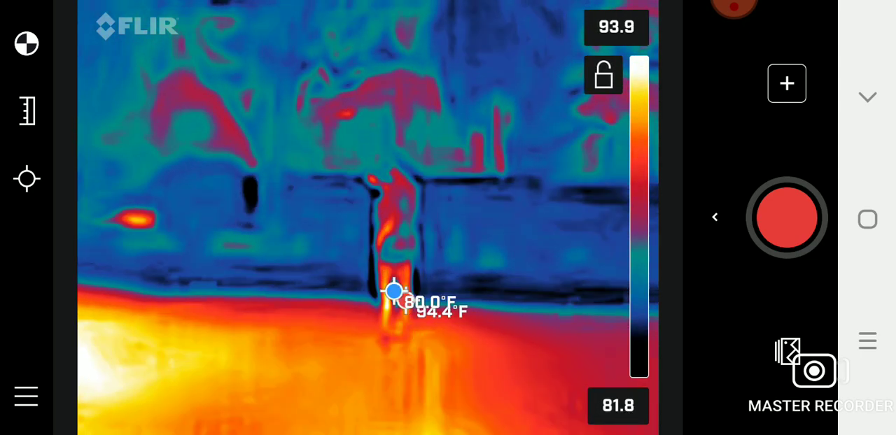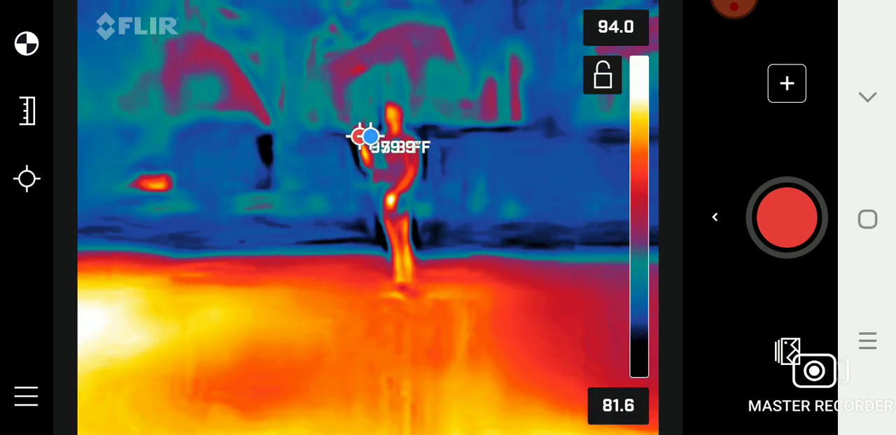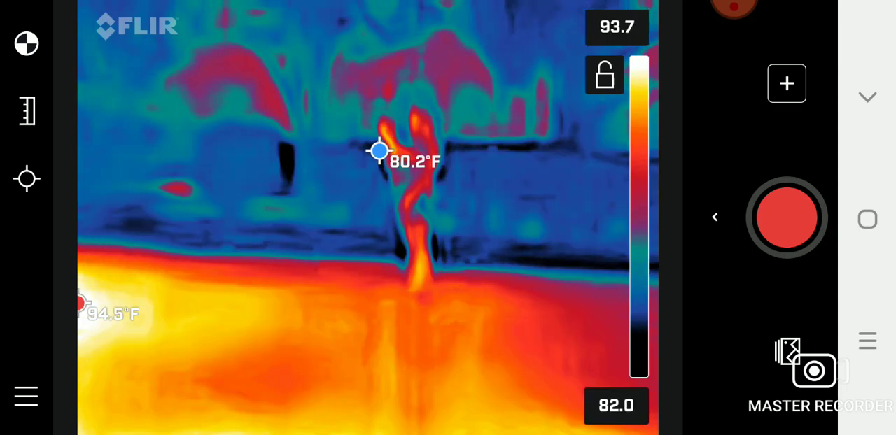I was hoping to see some heat forms come in around Sarah, and you don't see anybody standing there, but you see these heat forms. That's not the way it works.